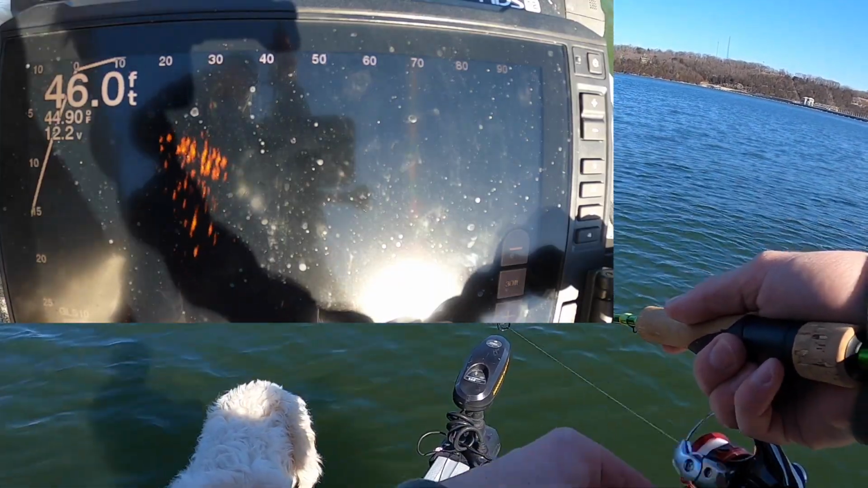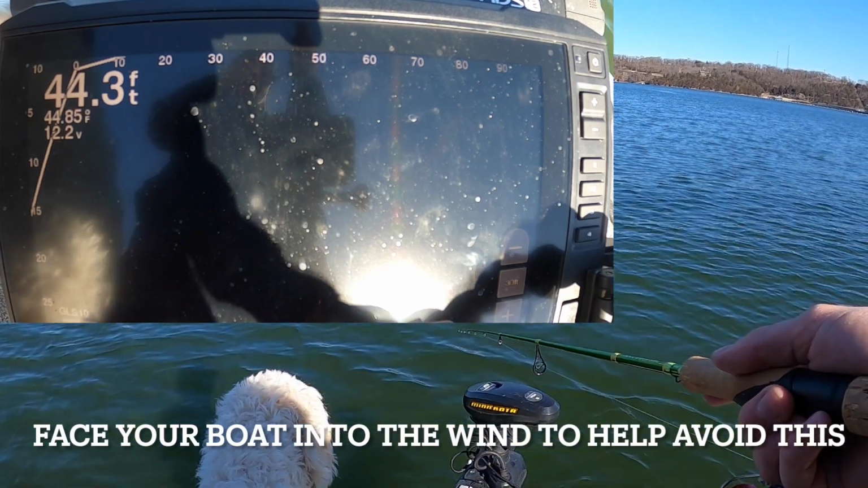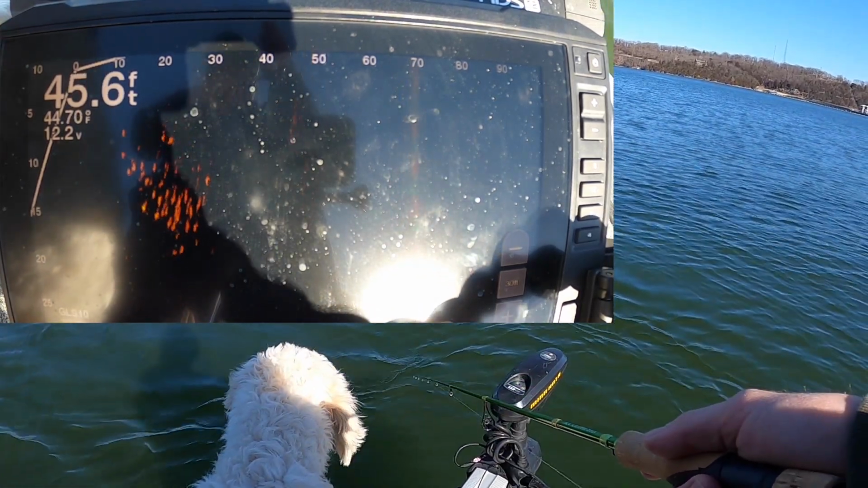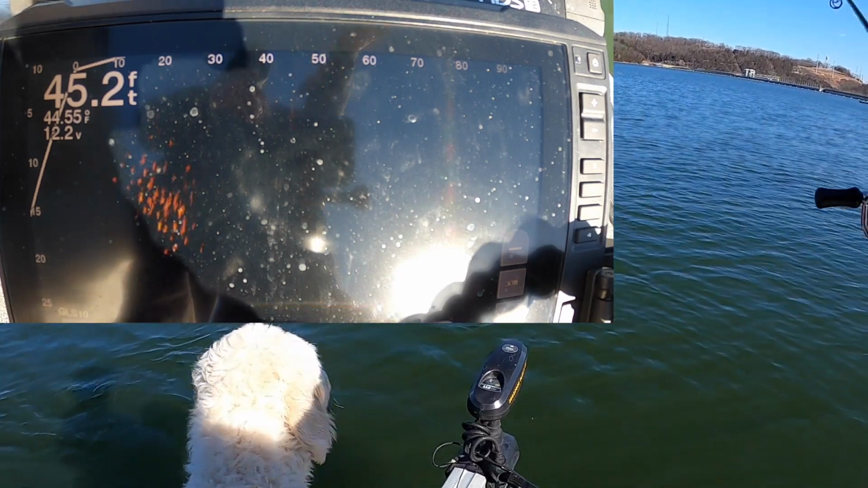This group of fish was not cooperative for me. I didn't catch anything out of them, and a big part of that is I got too close to them. The wind was blowing me into it. There's no way to back off away from the fish without pushing all the water from the trolling motor towards them. So that's something you need to be really careful about and keep in mind when you're targeting these open water crappie. I like to try and keep them in that 40 to 60 foot range.